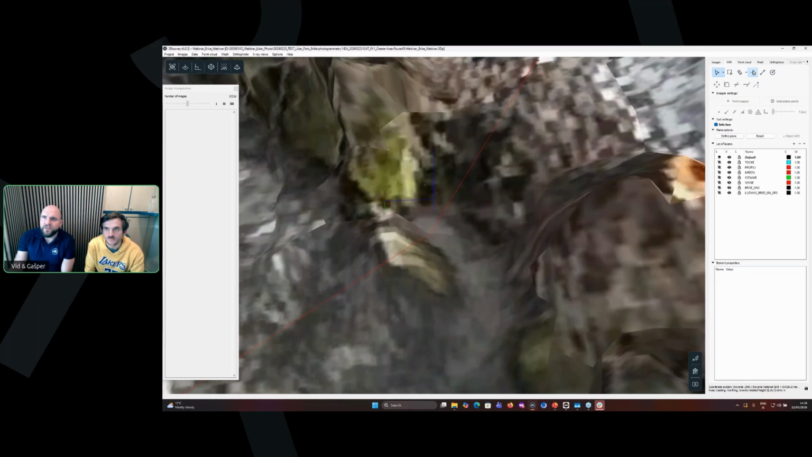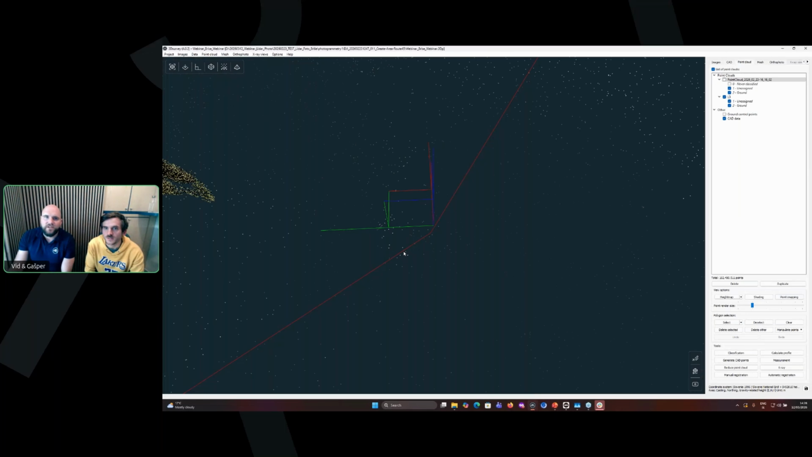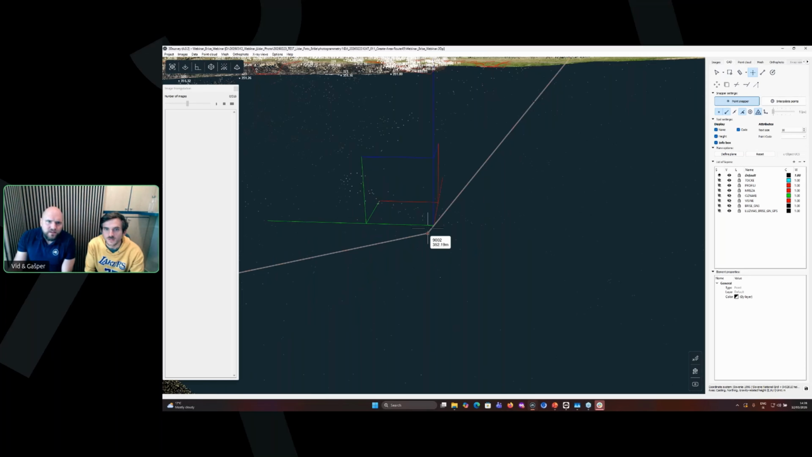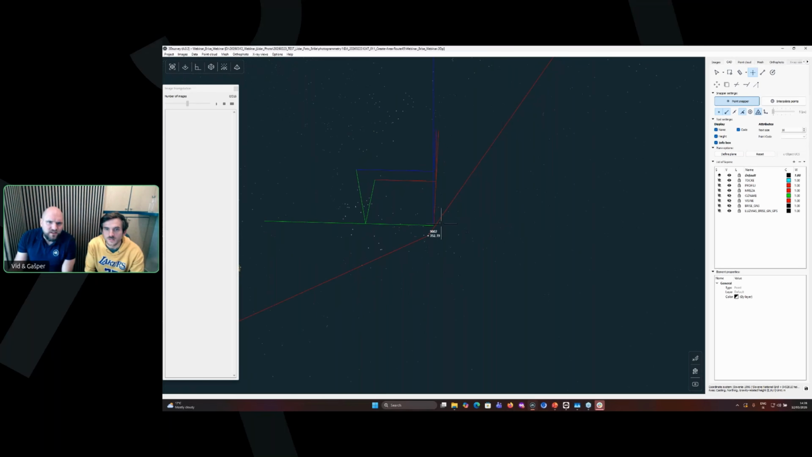I'm going to disable the mesh here. We don't want the mesh. The GPS measurement will be, for example, 2 meters 19, and here the point cloud is about 10 centimeters off.